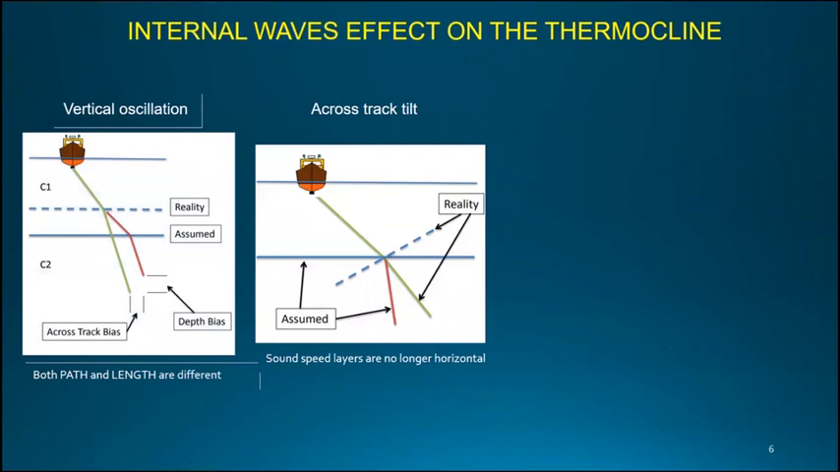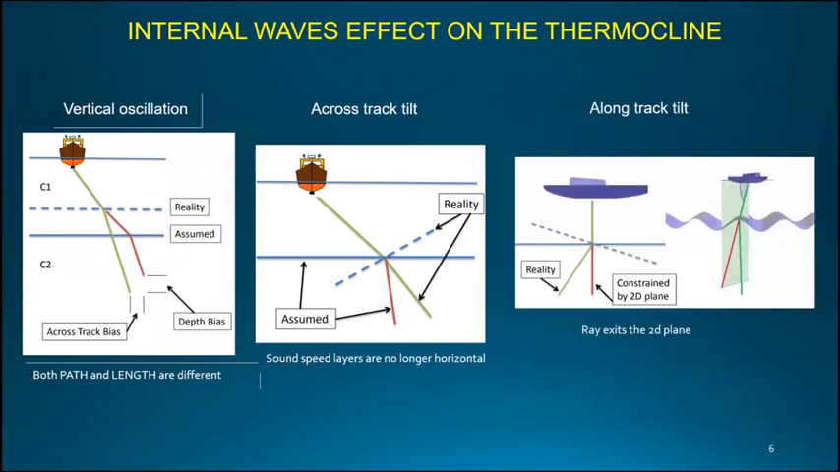Also, depending on the orientation of the internal wave with respect to the ship course, we'll have an across-track tilt, meaning that the slope will create a bias in the incident angle, breaking the assumption that the water column is stratified, divided in layers of equal sound speed. And also we'll have an along-track tilt, which will make our ray go away from the two-dimensional plane defined by the swath.